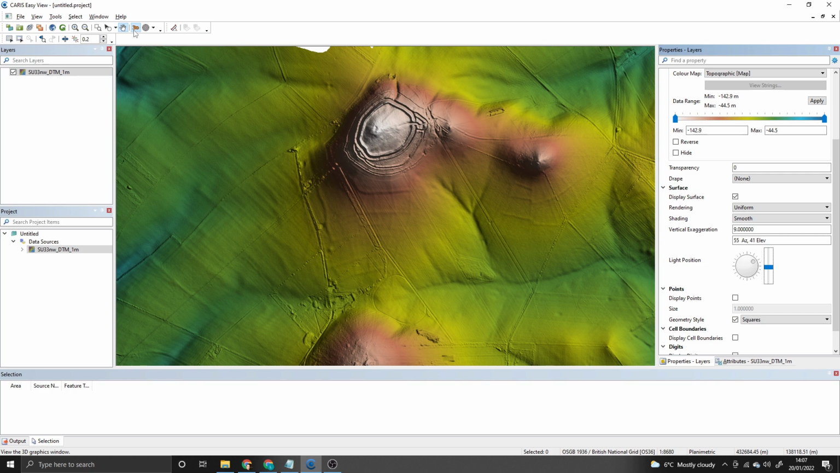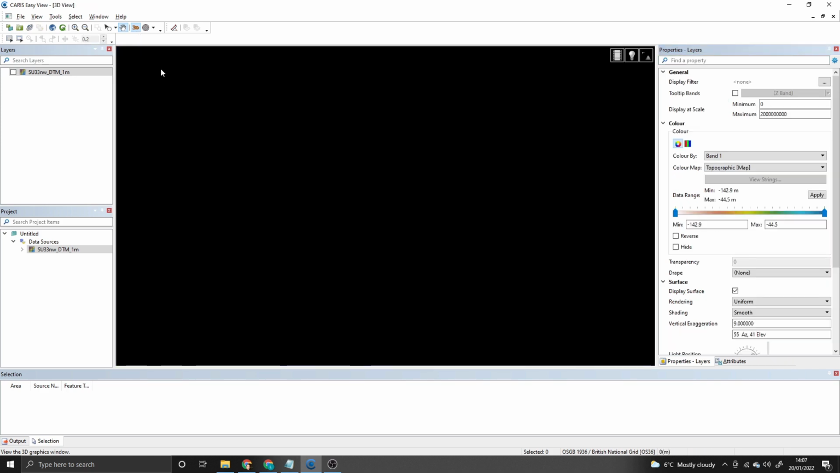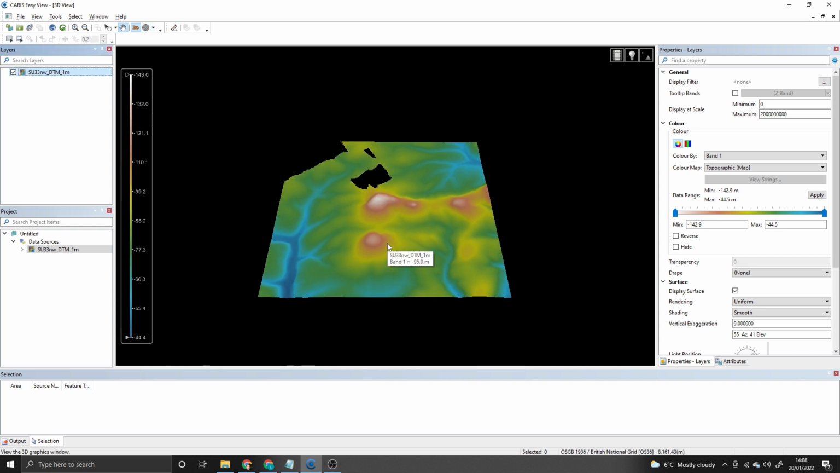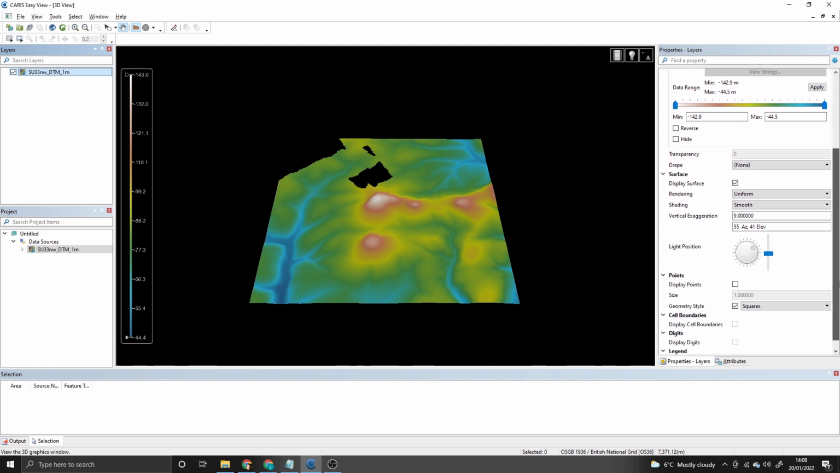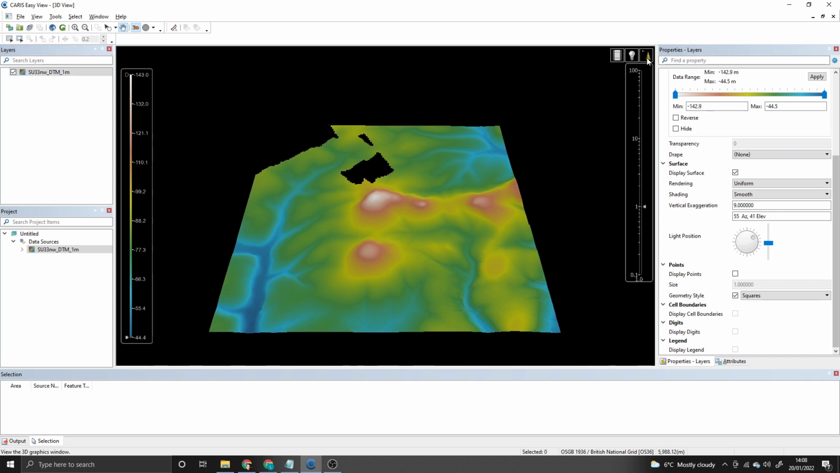3D button, it will go into a 3D view. Now, I got caught out by this. When it first does it, I thought it was just playing up. But once you click the 3D view, you need to click and select the layer again, and it will come up. It also resets everything over here, or some of the features, because instead of being controlled here, it's controlled up in the top right here.